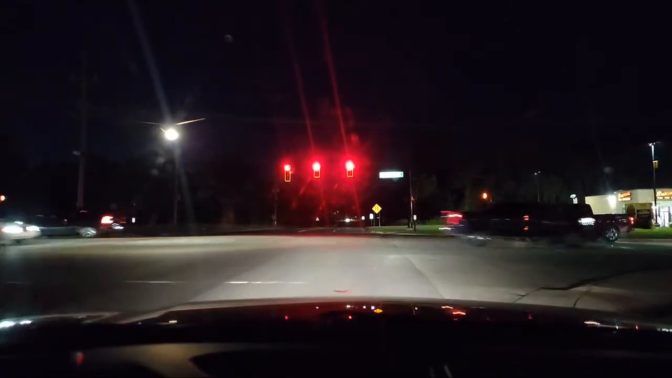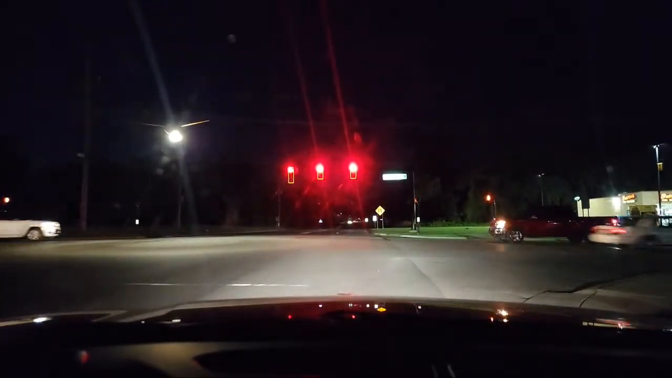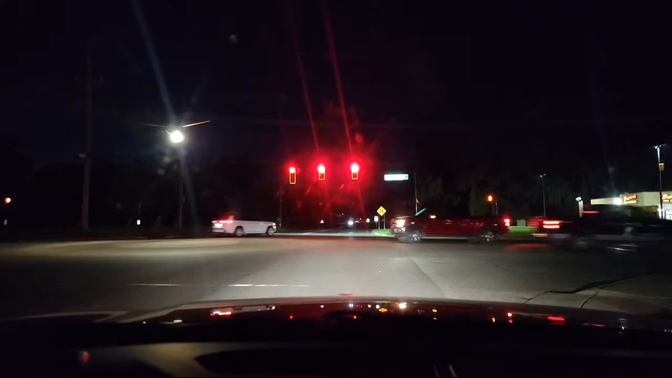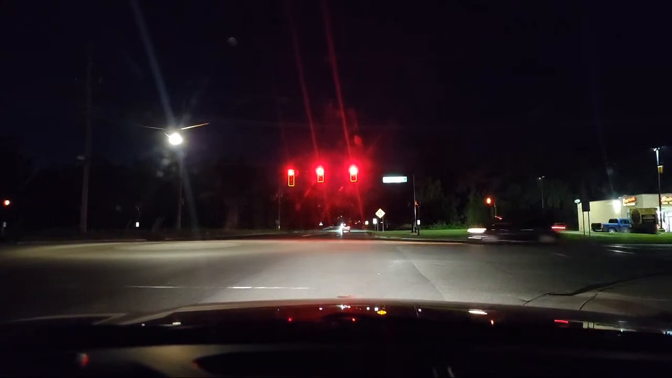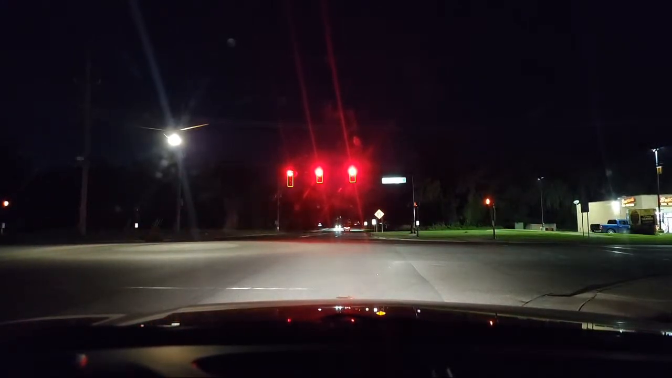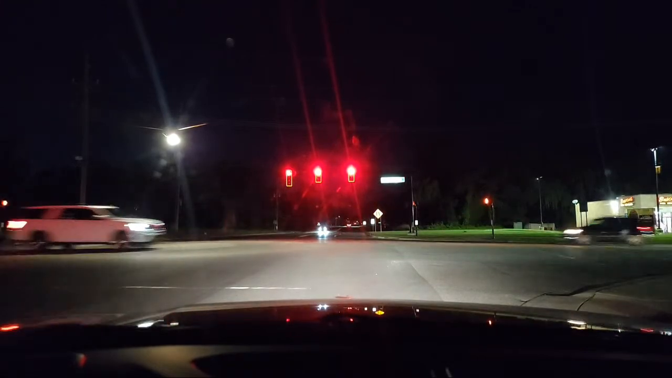And then I stop at the stop line. You have to stop right here and wait. We have a red light. There's no sign saying I cannot turn on red, but I have to look to my left. This is one area where a lot of beginners fail because they don't stop and they pull out right in front of traffic.